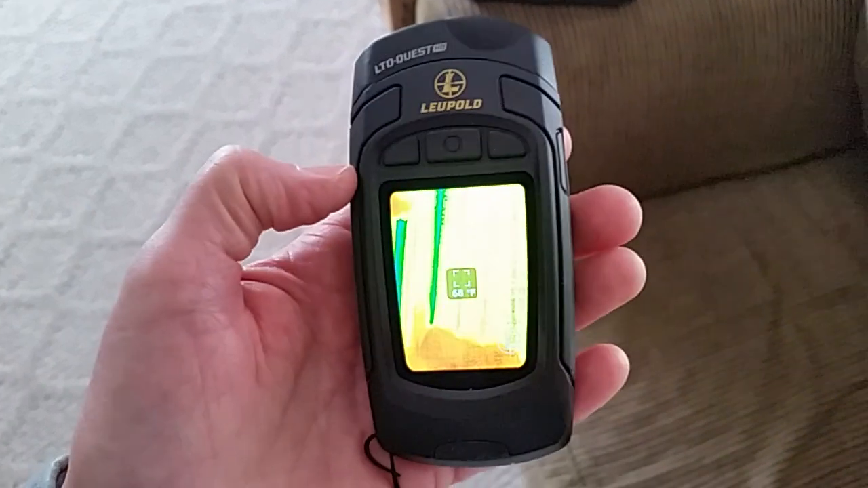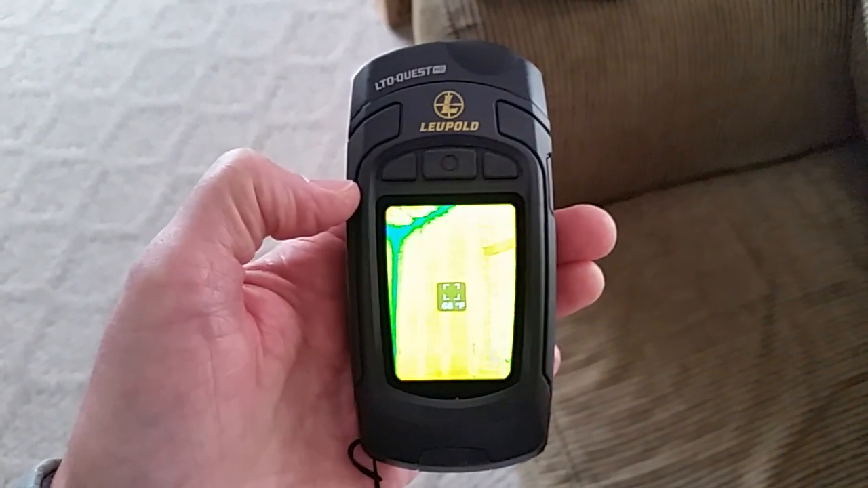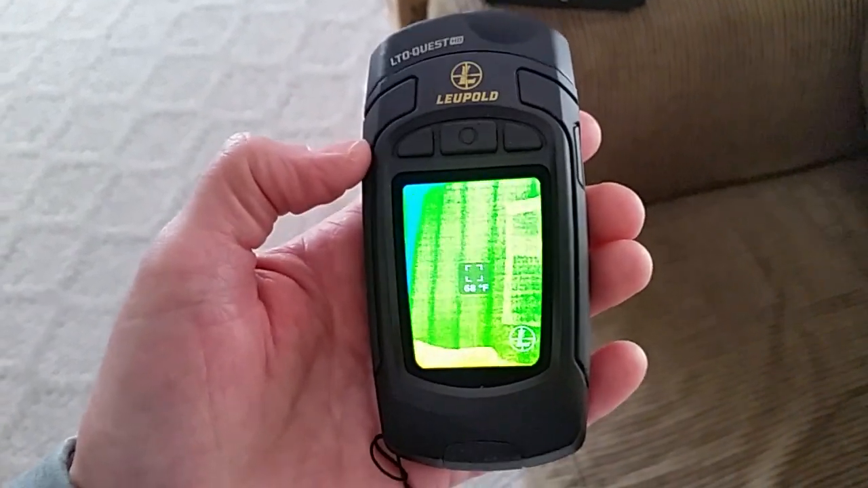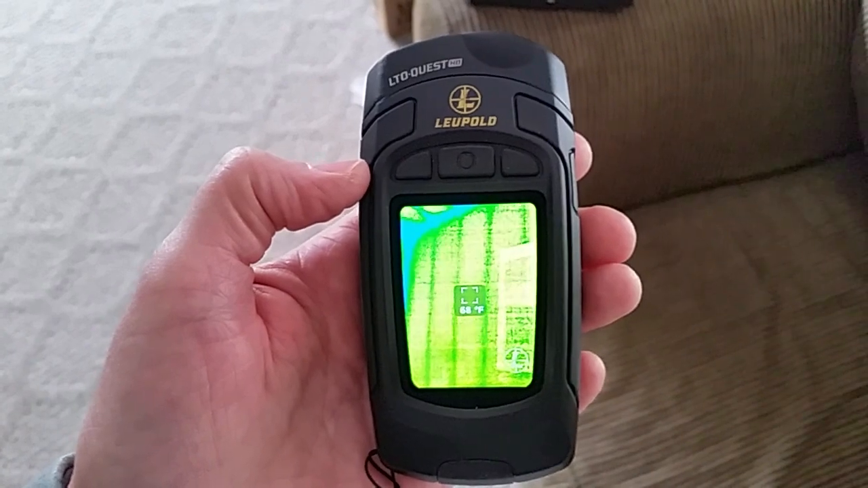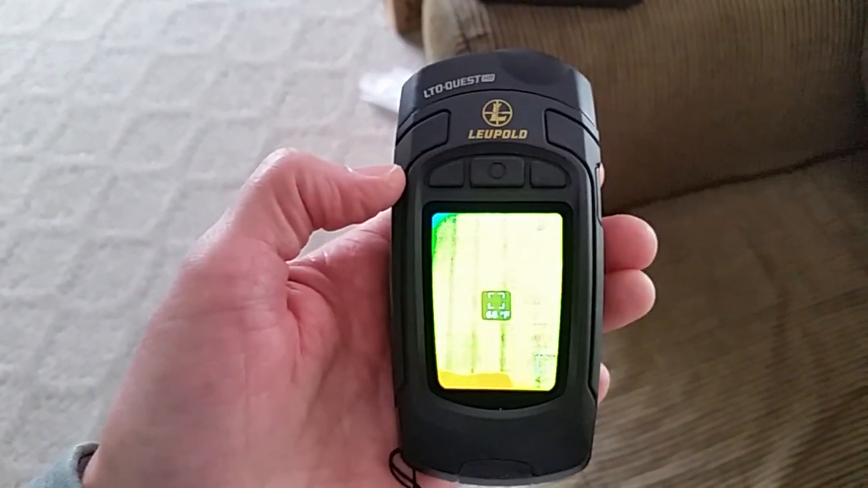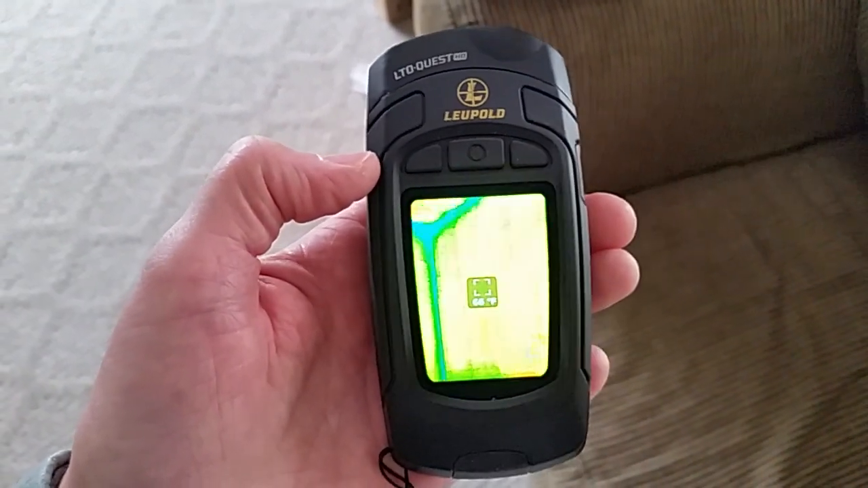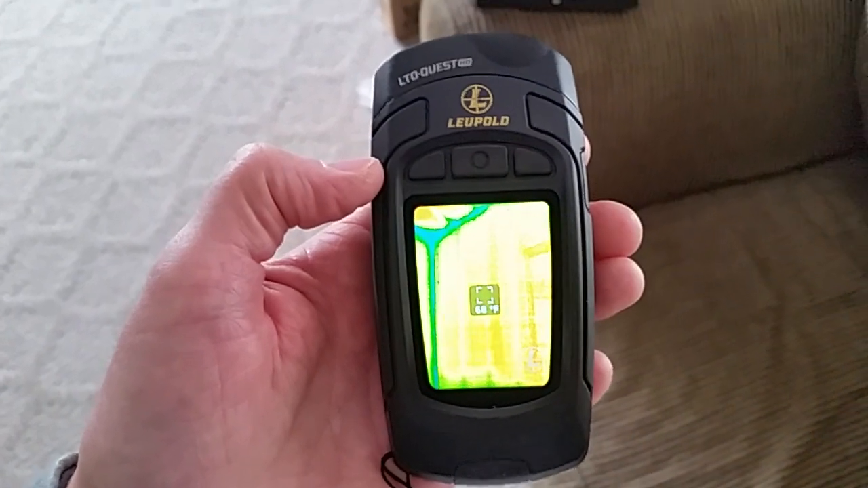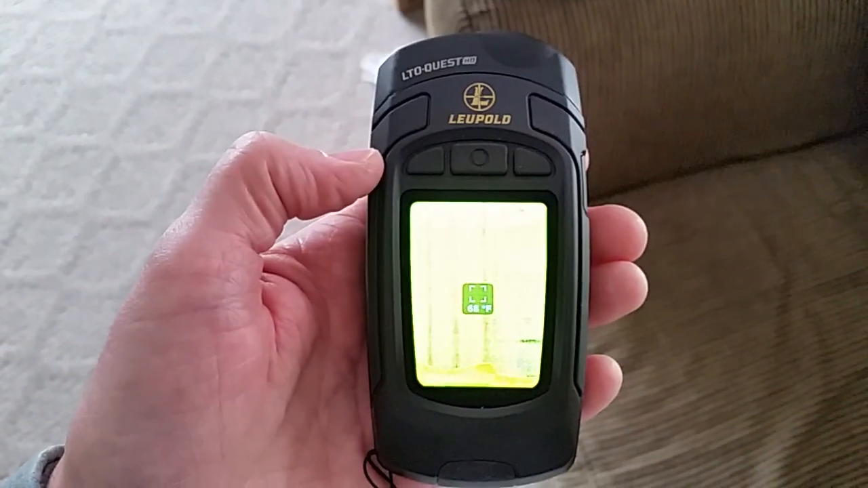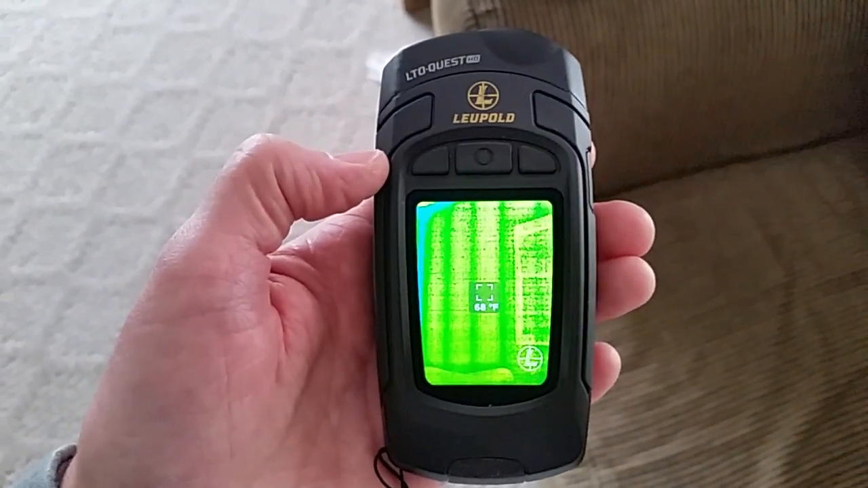Missing person searches even. You got a kid that's missing that no one can seem to find in the neighborhood. Don't think it would take long with this. You got something that you suspect is overheating. Point it at the wall, point it through the wall, see what's going on. Find out how hot it is and what's happening. Find mice that are hiding inside the walls. Find critters that have gotten into the house or in the crawl spaces or whatever. Just tons and tons of uses.